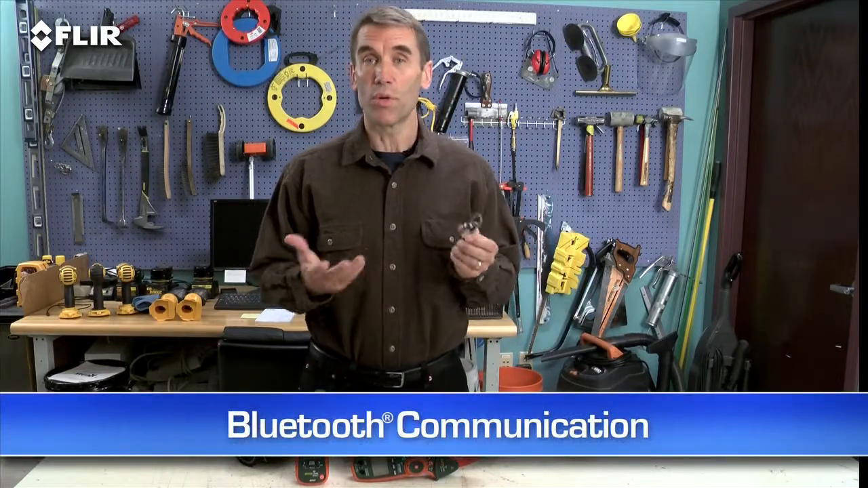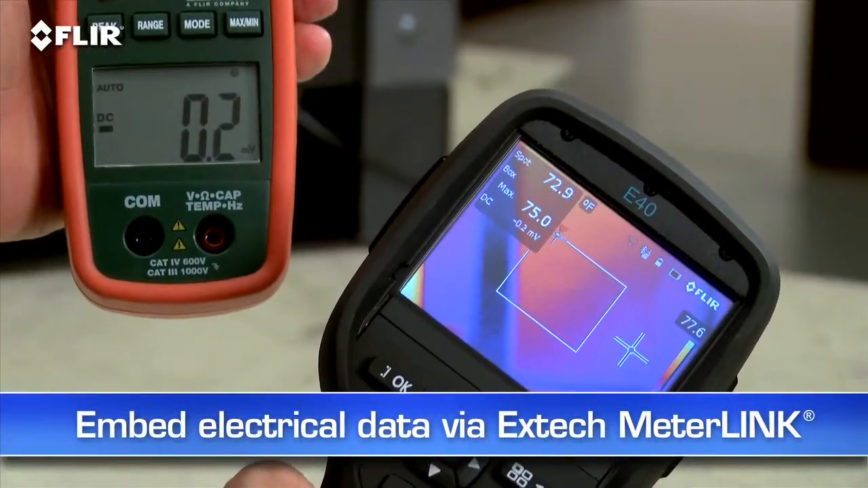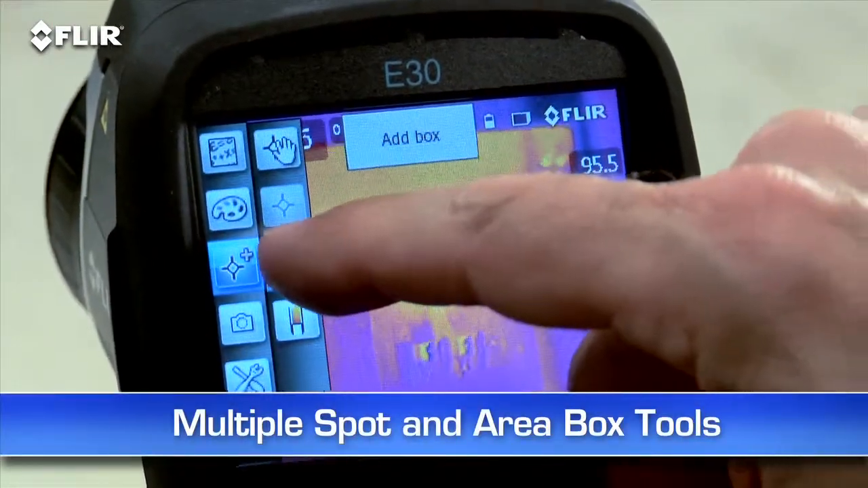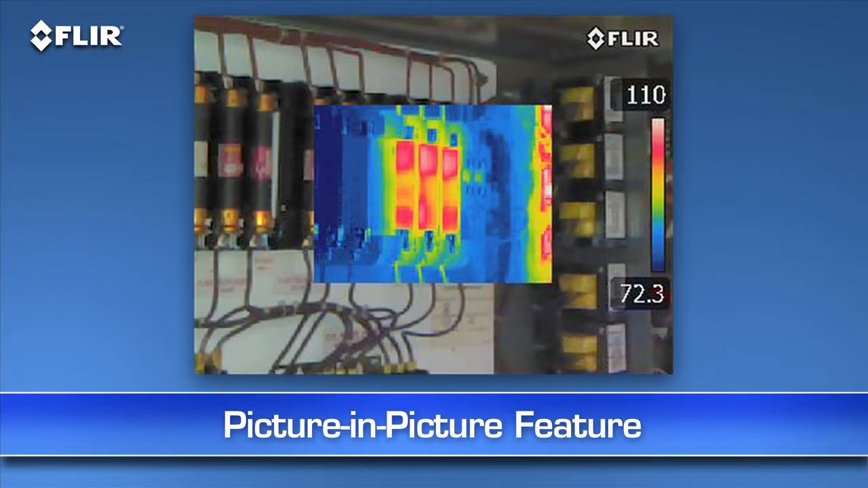You can also connect via Bluetooth to a wireless headset to record voice annotations, and to X-Tech MeterLink equipment, so you can embed electrical load data into your thermal images as you capture them. A must-have for measuring more than just temperatures. This is extra information that shows up automatically in reports. Other features? A higher res visible camera, and multiple movable in-camera area box and spot meter tools to help you compare more temperatures. Plus, you get picture-in-picture, another good way to reference the location of problems.